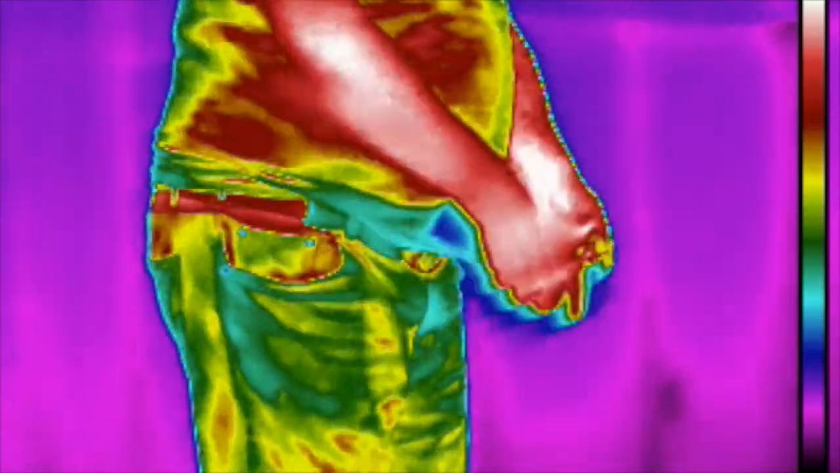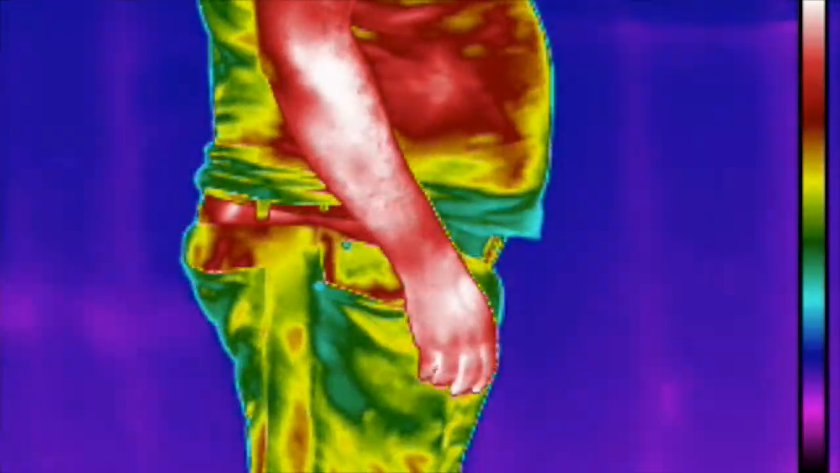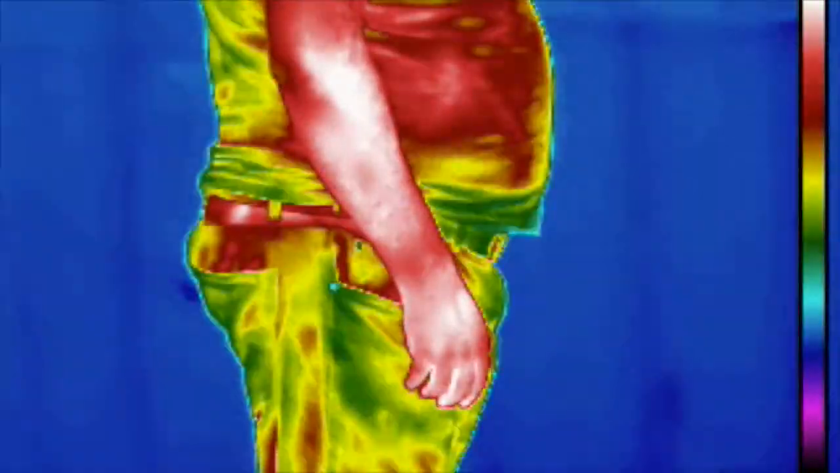Since then, a number of other people have made the same kind of video, trying to show that an infrared camera can actually see your farts, your methane gas that all humans give off.